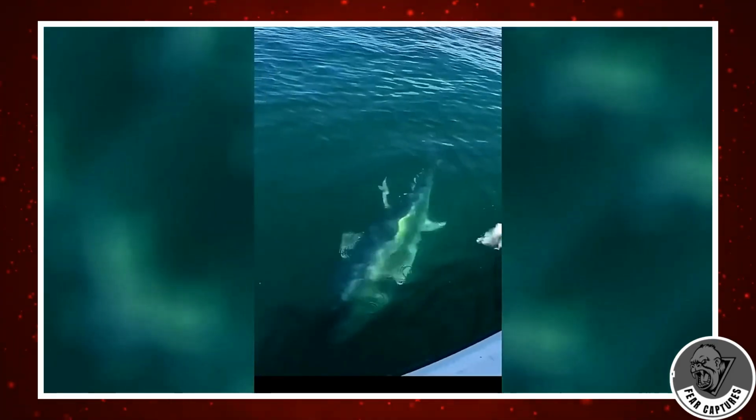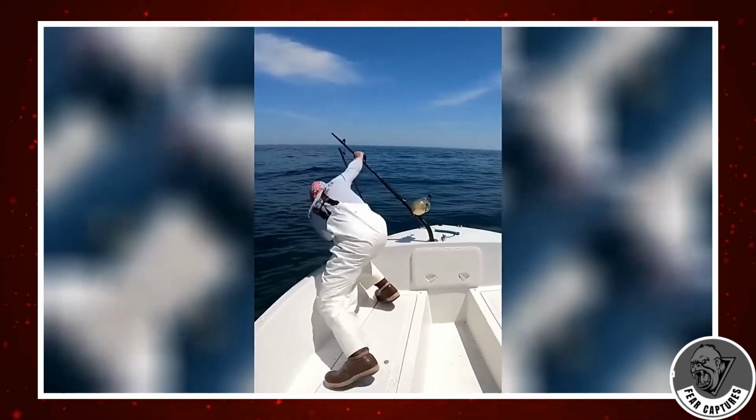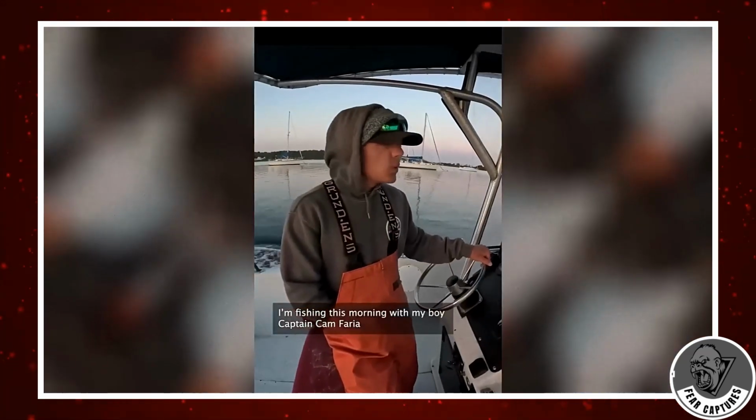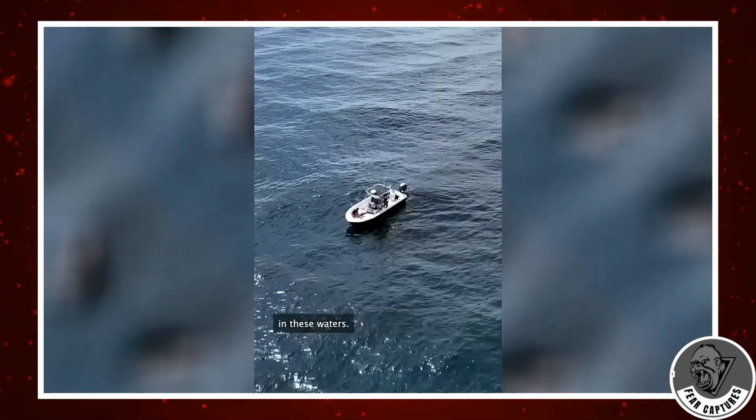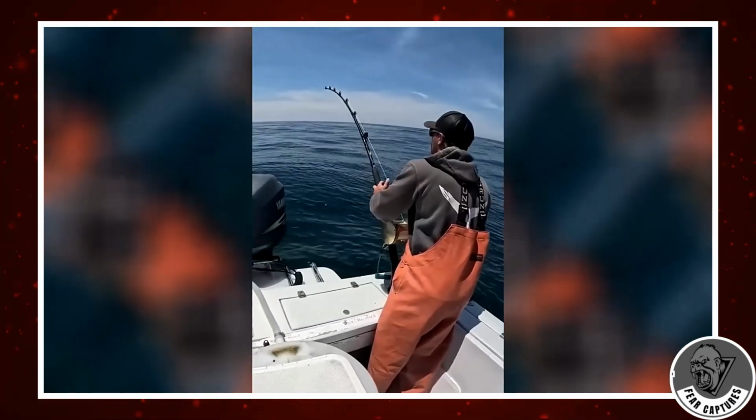The creatures that inhabit the oceans around the world are exemplified by the following video. Men are heading out to fish for some enormous bluefin tuna. Take a look at how sturdy these rods are. These rods cost hundreds of dollars after all.